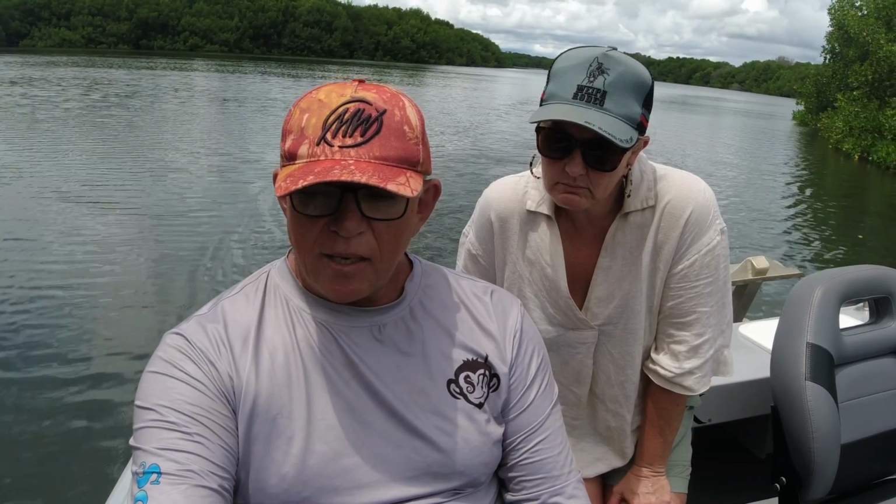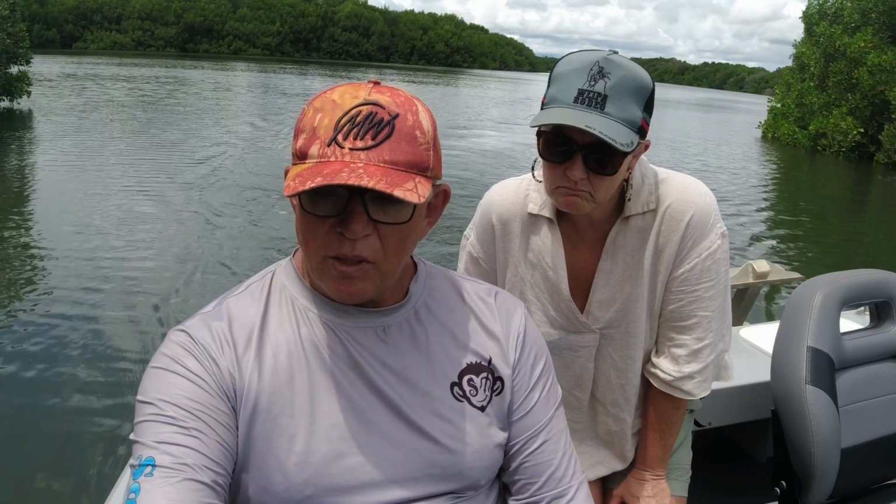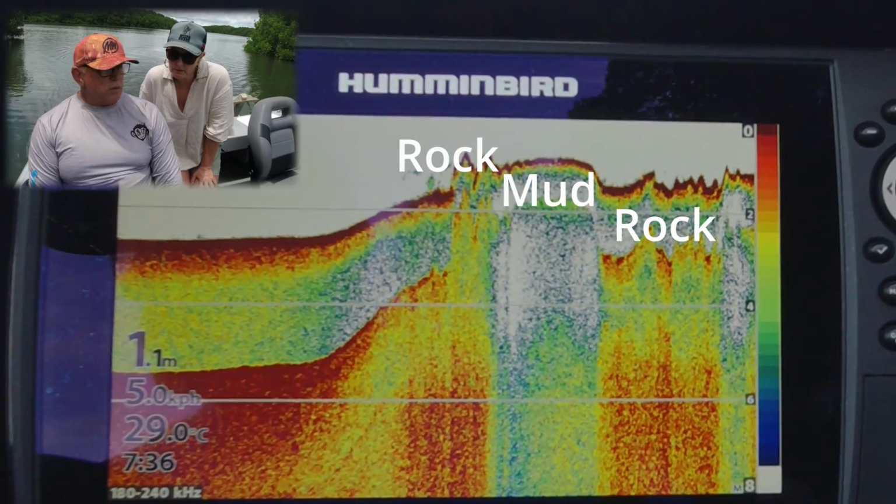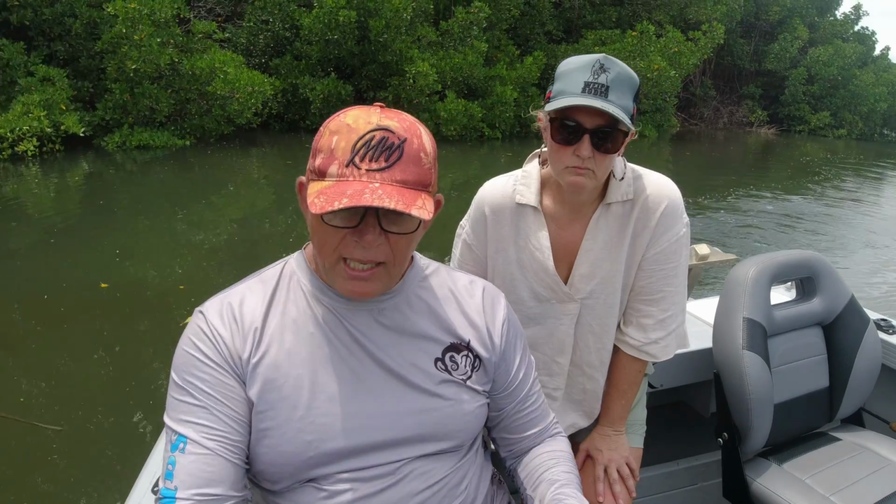So see, we had a muddy bottom, a couple of rocks out in the middle of the ocean, then a muddy bottom, and now we've got a solid rock bottom. Now that's 2D sonar.